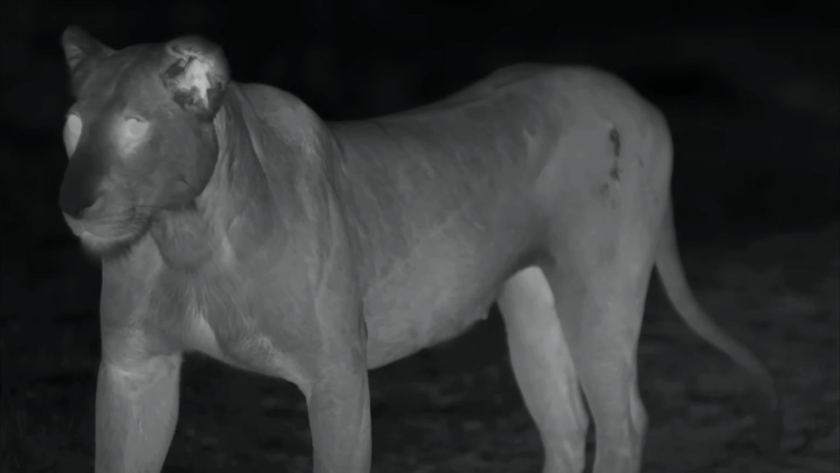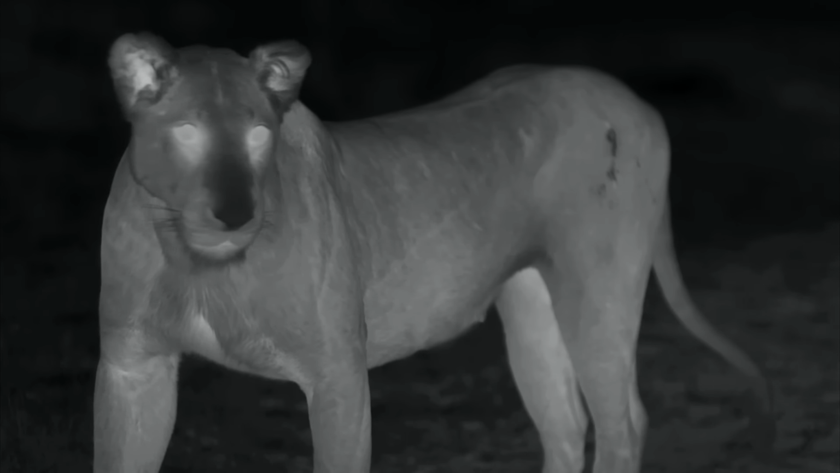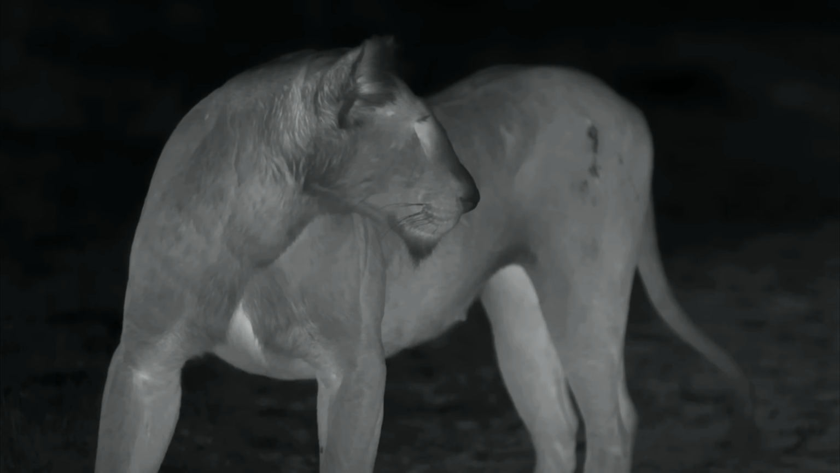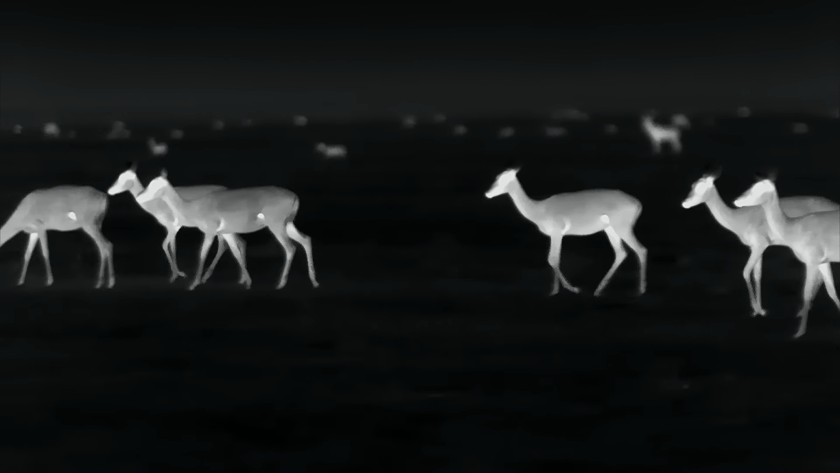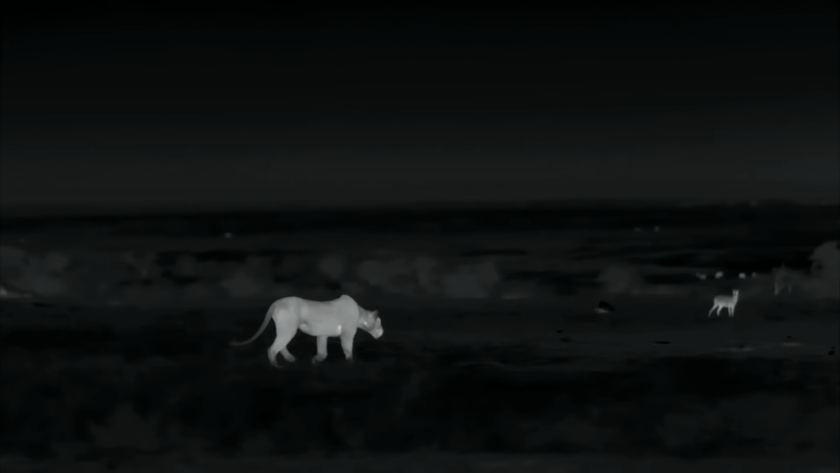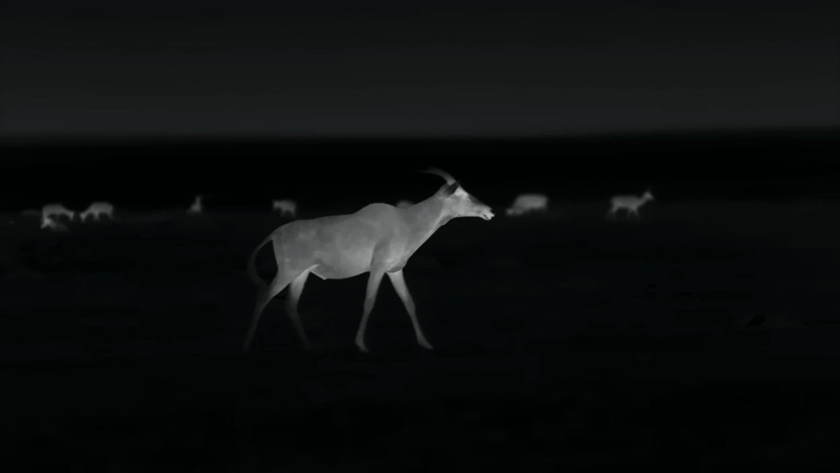The lioness senses her chance. While all the eyes and ears are directed at the hyenas, she remains unnoticed. The gazelle senses something. Unlike at daytime, at night there are no warning calls.